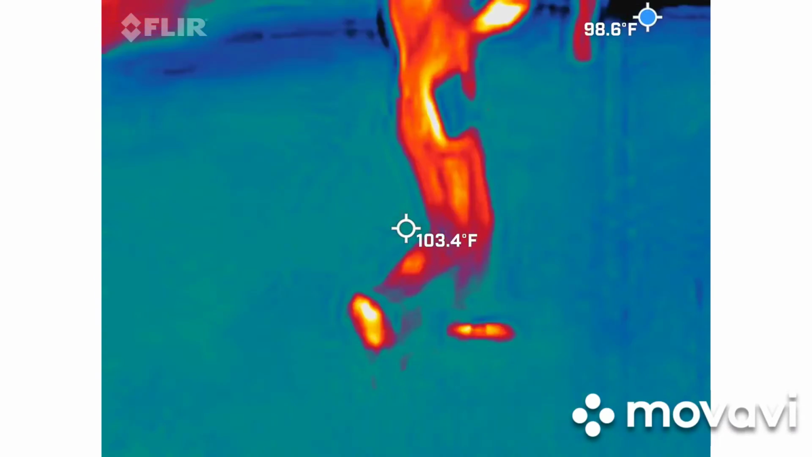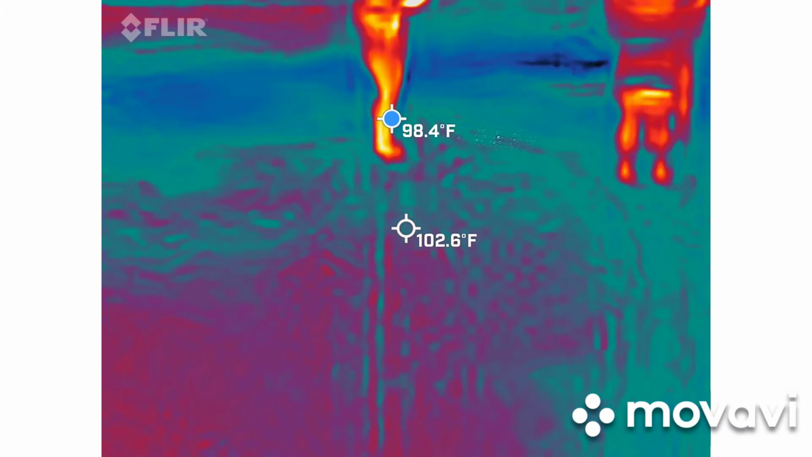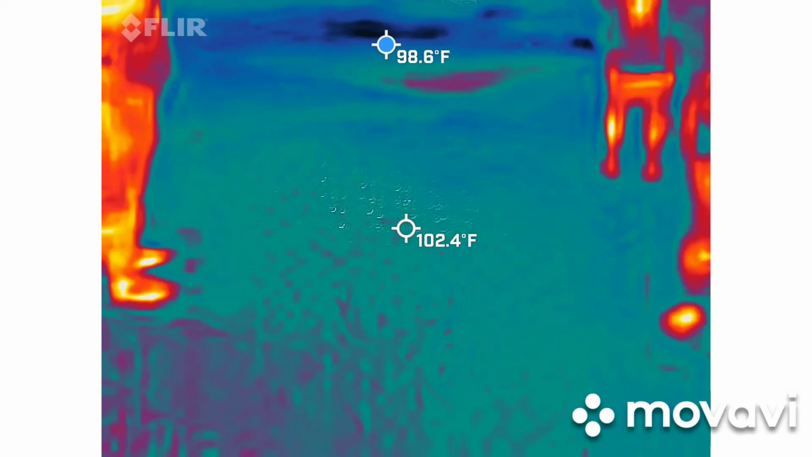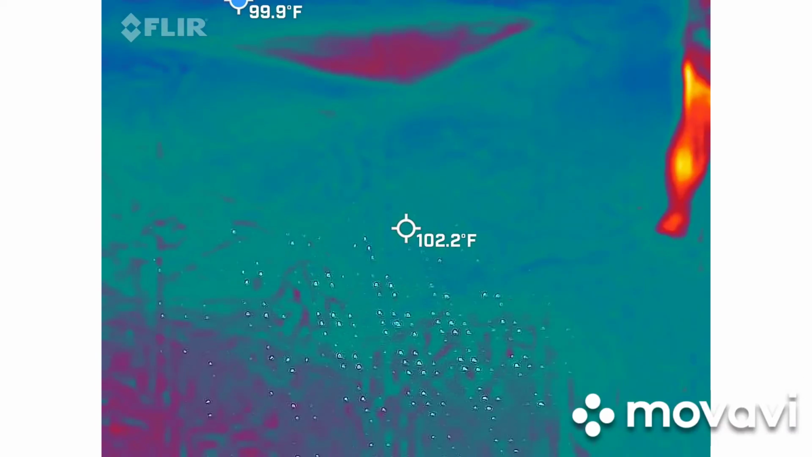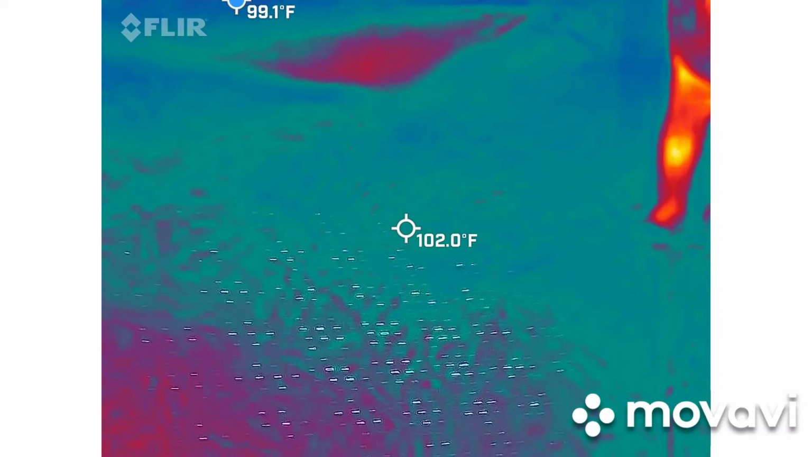So, paranormal activity, Tricia. Come on. I have a big blue area here, but then I have a big red area over there, which is probably the cement pad.